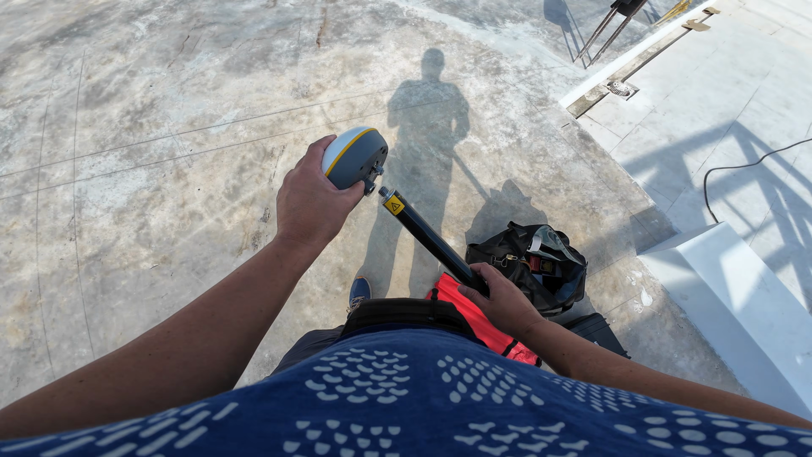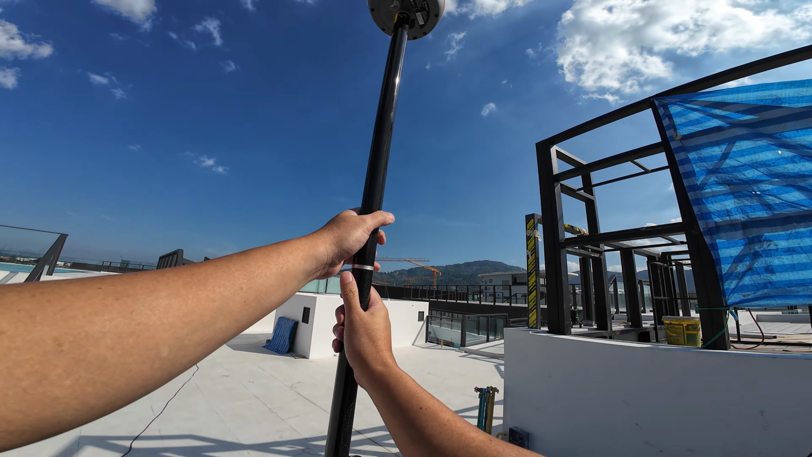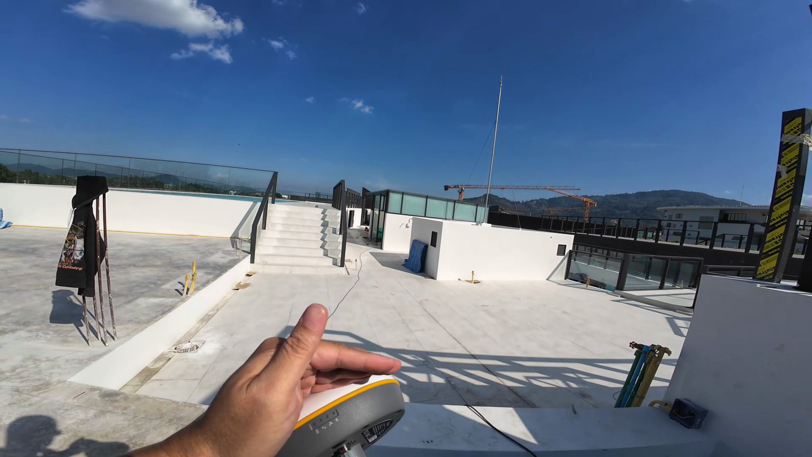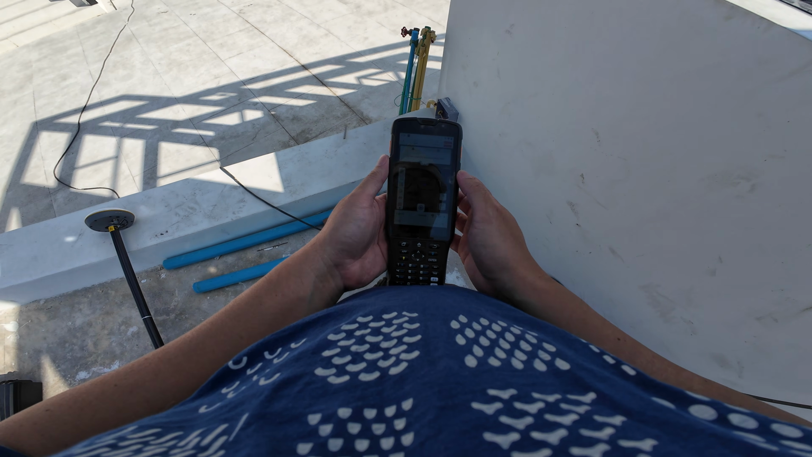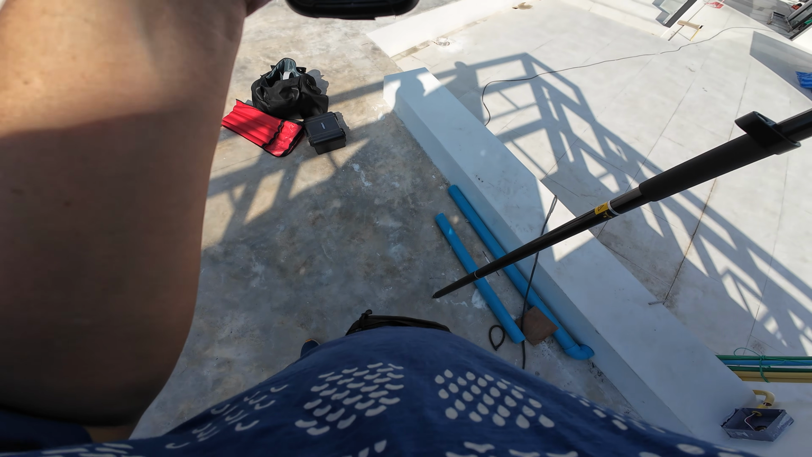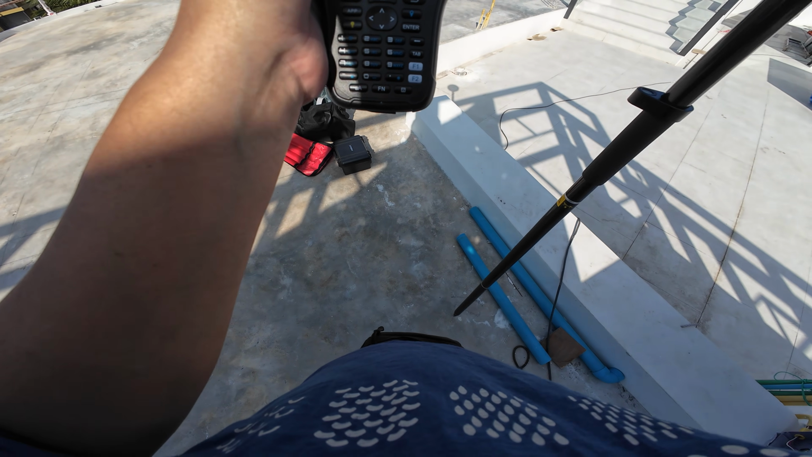Okay, this is my RTK rover. I connect it to the carbon fiber pole. The length is 2 meters. The rover is connected to the controller, which runs on Android. I have already imported the CAD file into this controller. Now I'm calibrating the IMU sensor by moving it around like this.